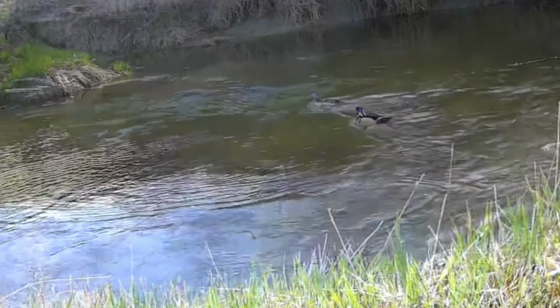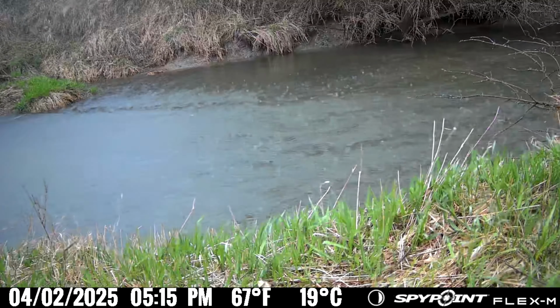What is that? Who's that? I don't think that's the beaver. I think that's a river otter. That's the raccoon. And this is the squirrel looking for his nuts. So a wet beaver, and I have a squirrel looking for his nuts. You obviously signed into the wrong channel.